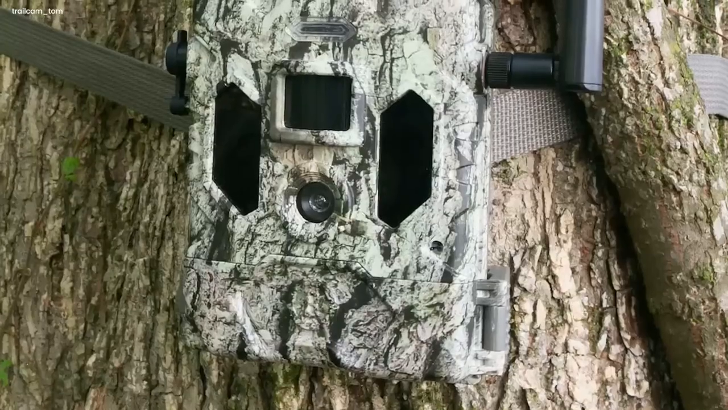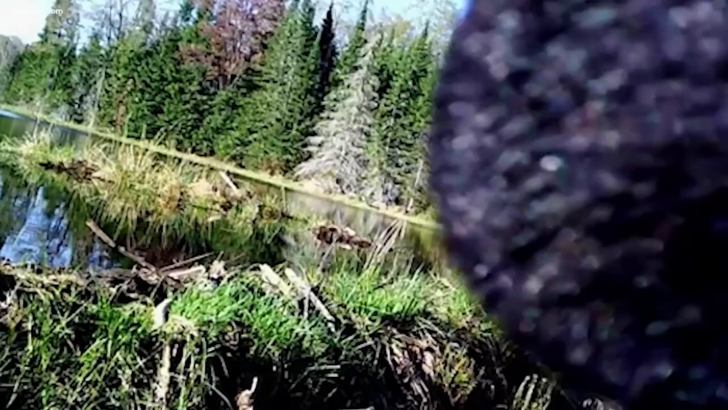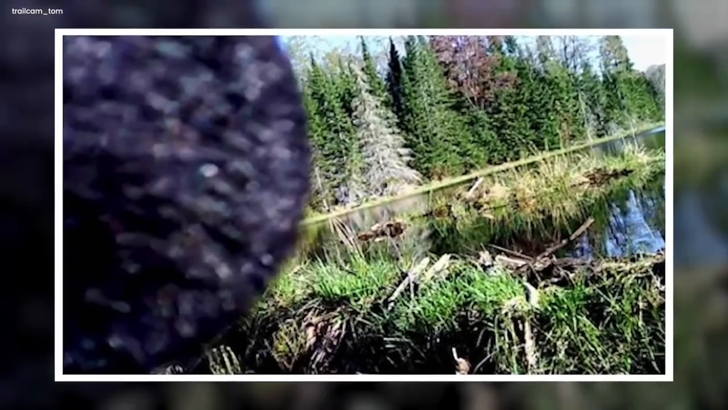It struck at the camera, each hit echoing through the silent forest like a dark drumbeat. But the camera stood strong, resisting this strange, ghostly force. The camera didn't yield to the hand's relentless attack, creating a tense and eerie atmosphere. Was this about claiming territory, driven by curiosity, or something we can't even fathom? In the end, the ghostly hand's mission remained a mystery.